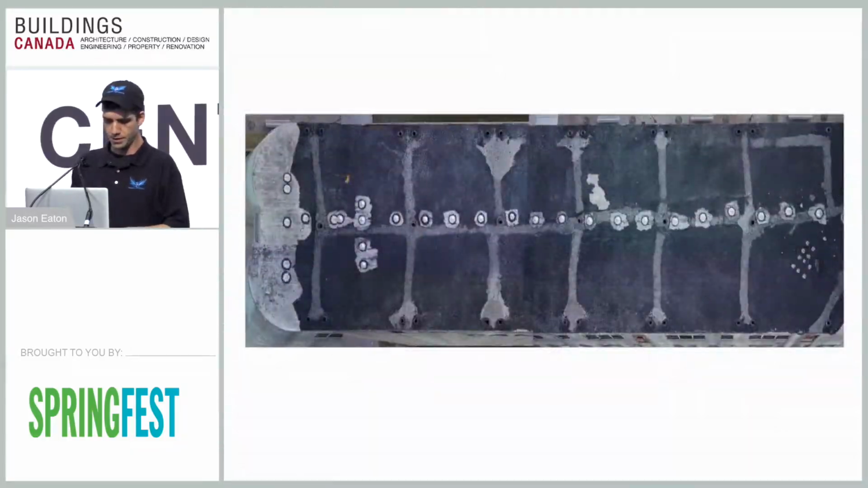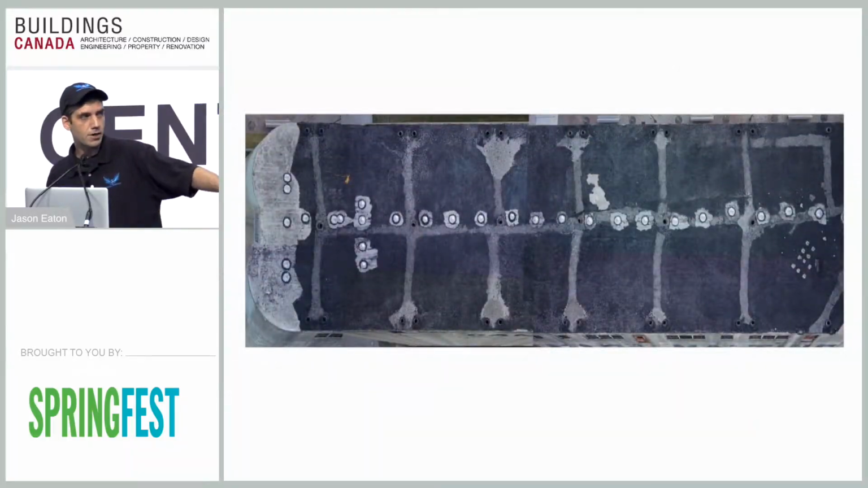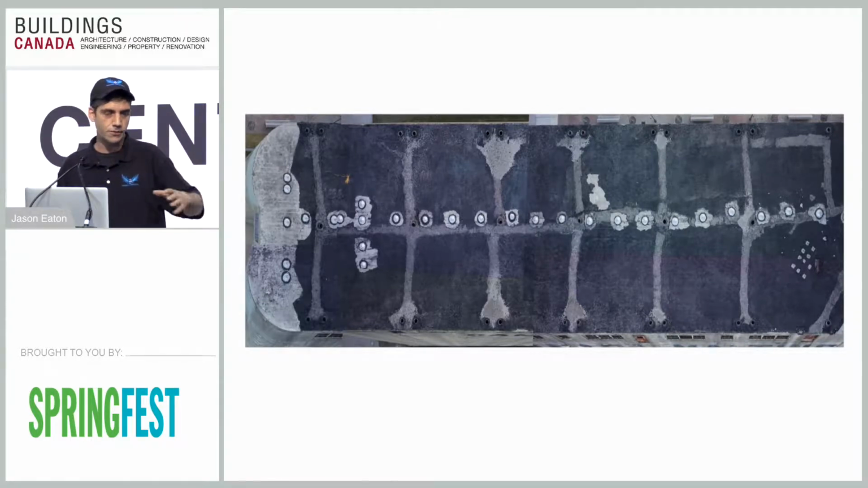This is part of what you get when we stitch together, say, about 15 images for a roof. So from this high resolution image, you can still zoom in to about 3 or 4 grains of sand and get really, really good quality data for what you're looking for.